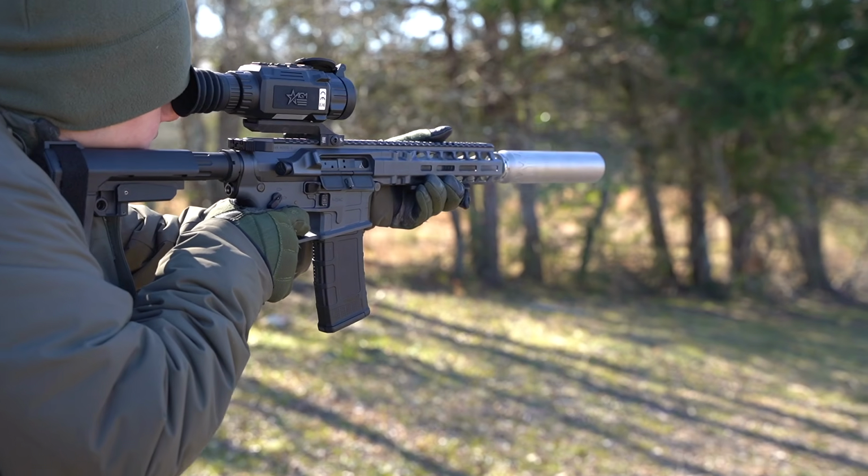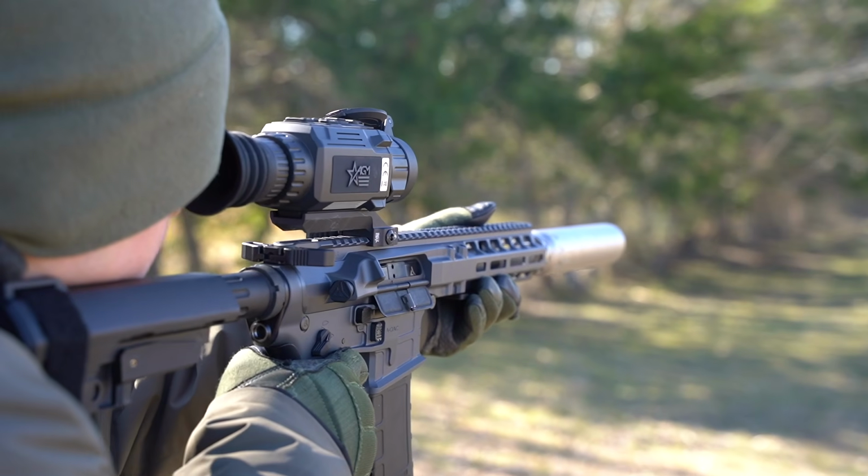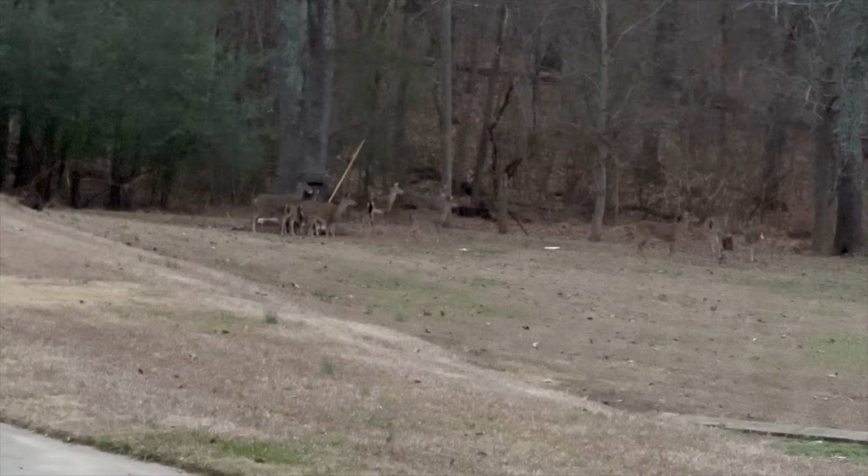I actually feed deer in my front yard just about every day. Now, I've never actually taken a deer on my own property, but with the way things are going, I just like knowing that they're there. However, this will provide us with a very good opportunity.